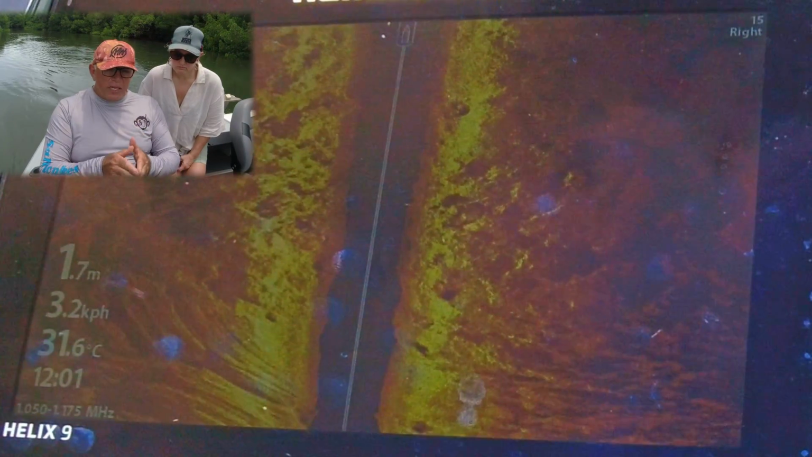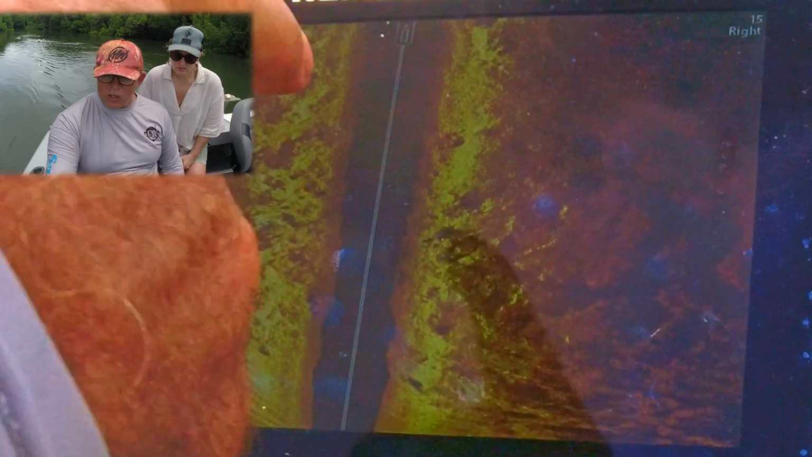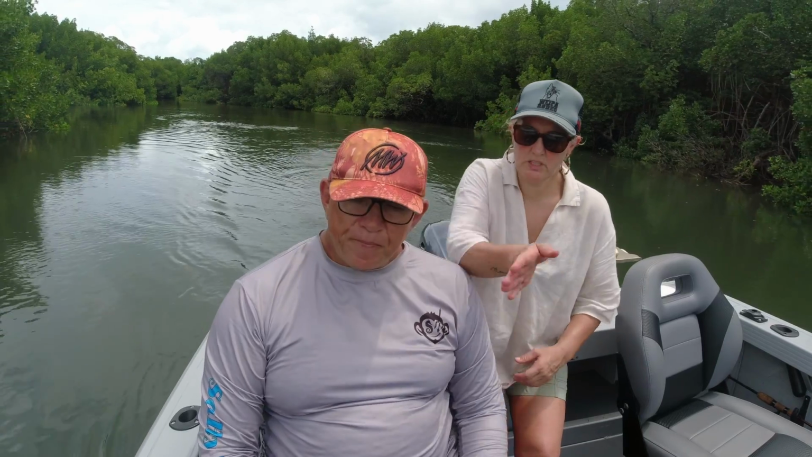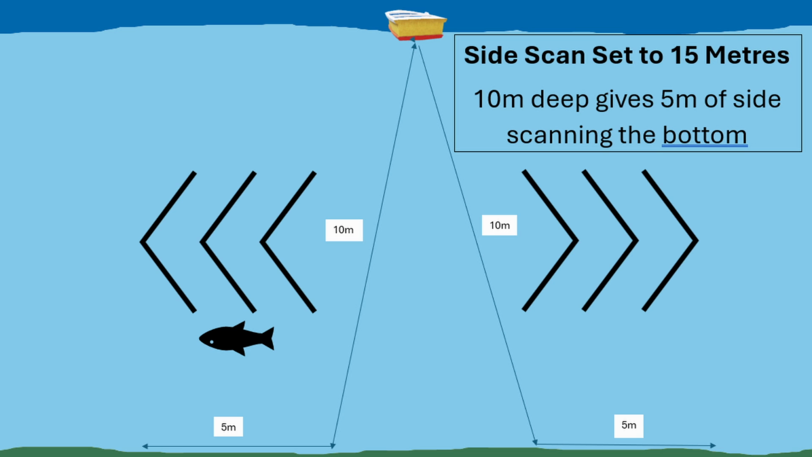So if you're in 5 meters of water, you've got 5 meters down and then you're looking out the side, because this black stuff in the middle is directly underneath the boat. So is that 10 meters one side, or 5 meters one side, 5 meters the other side, if it was 10 meters deep? But see, we're only in 1 meter, so I'm just leaving it at 15.